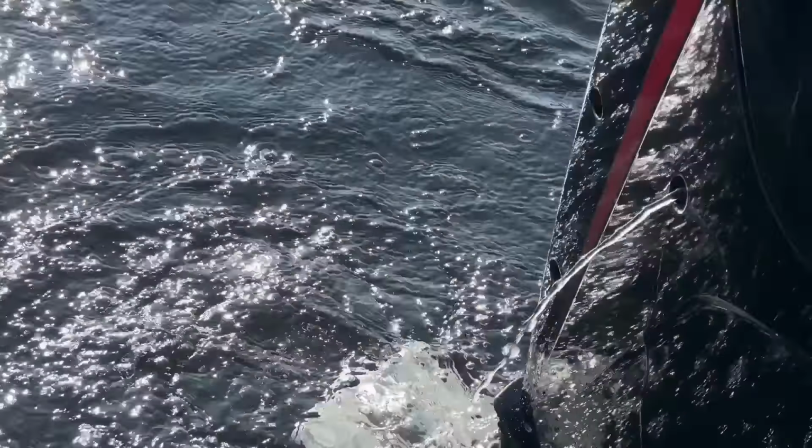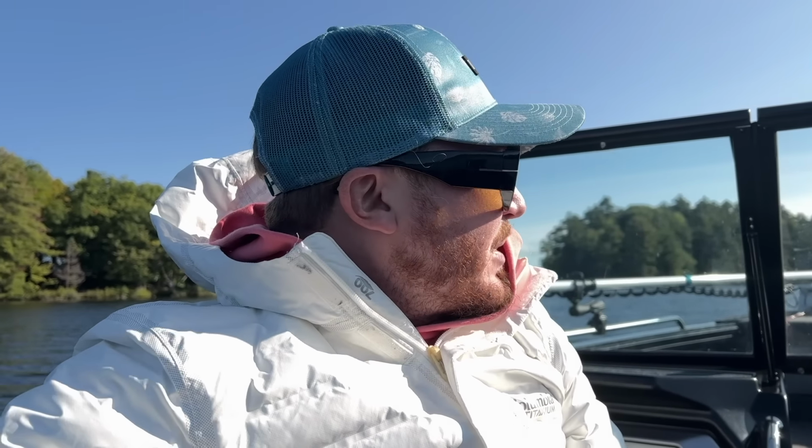It's early fall here in Ontario now, which means it's a perfect time to start targeting schooling crappie. For those of you who don't know, crappie are these beautiful little panfish. They're amazing to eat. They bunch up in schools at this time of year. They come out of deeper water, so they're easier to target in the shallows.